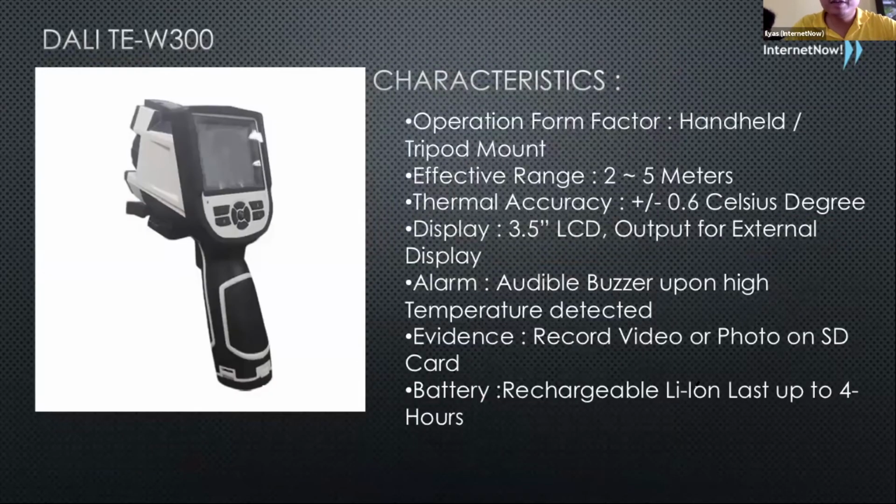So this is basically the characteristic of the TE300. It actually comes on a tripod, so you can put it on a tripod and you don't have to hold it. It works within the range of 2 to 3 meters.